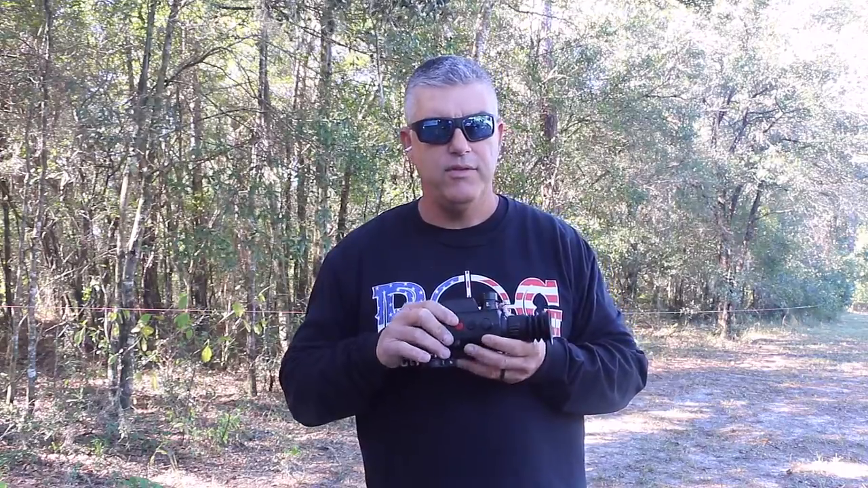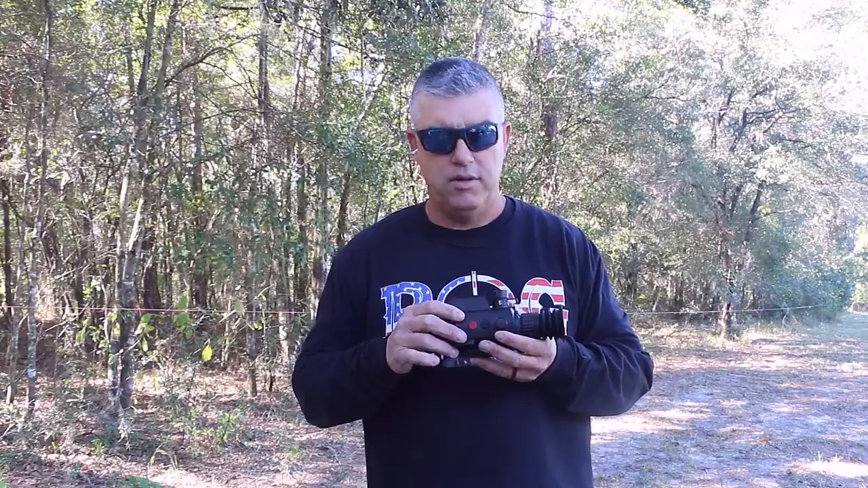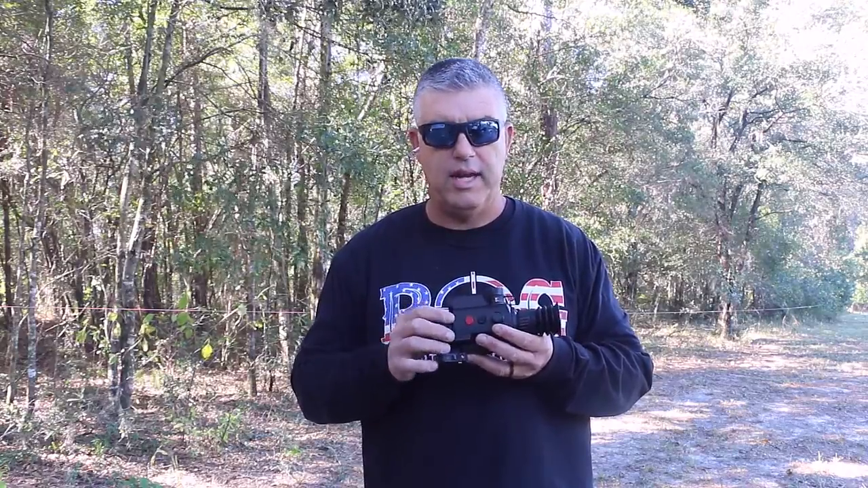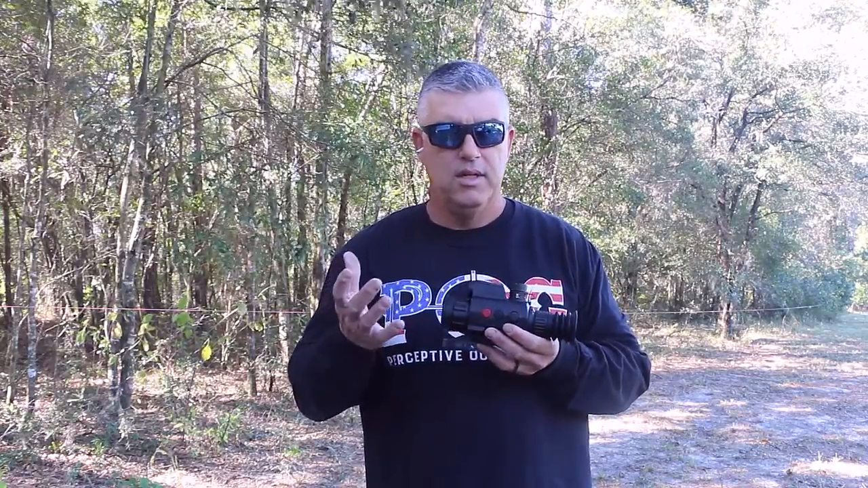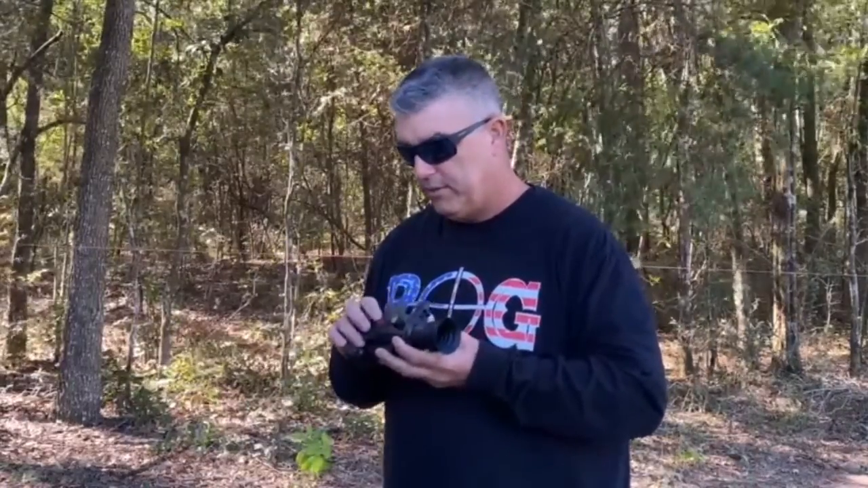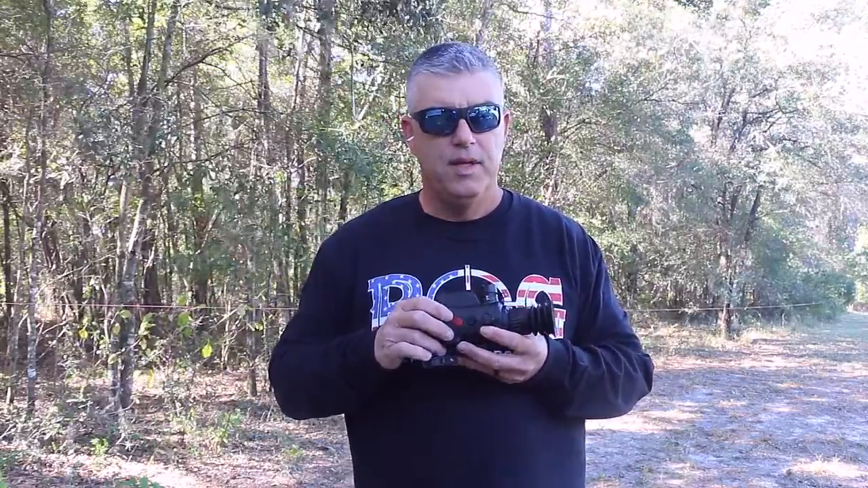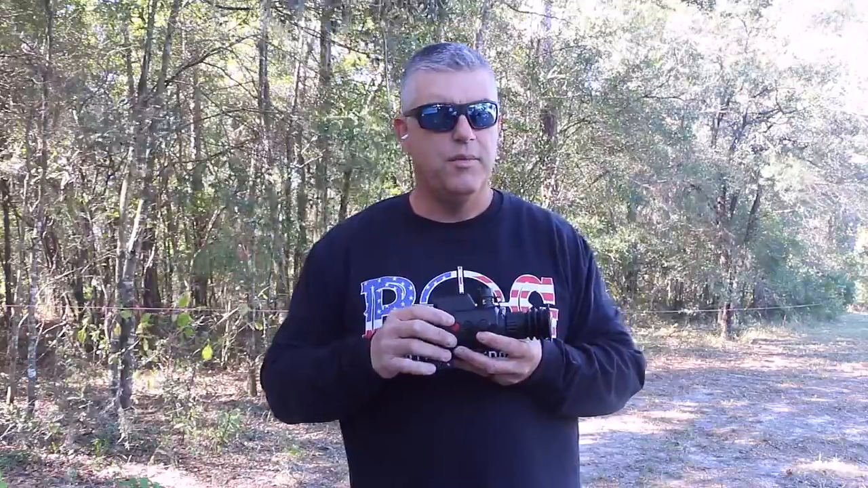I think that if you're going to shut the scope off, you should hold this, and then it should bring up something to ask you if you want to shut it off, and you scroll, versus just holding it down and shutting it off, because to me there should be a fail-safe in there, and I lost valuable video for that reason. So that's something with the power button, but I mean, it's still a good scope.